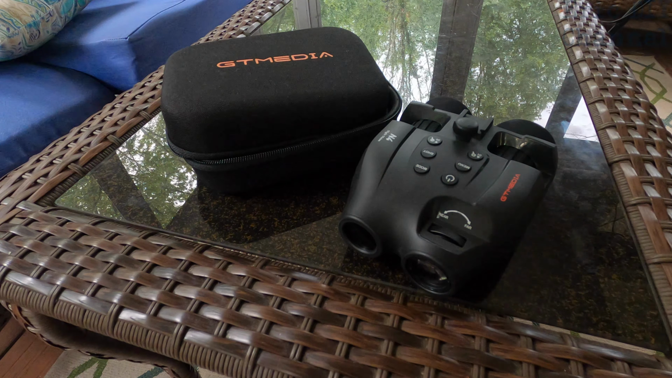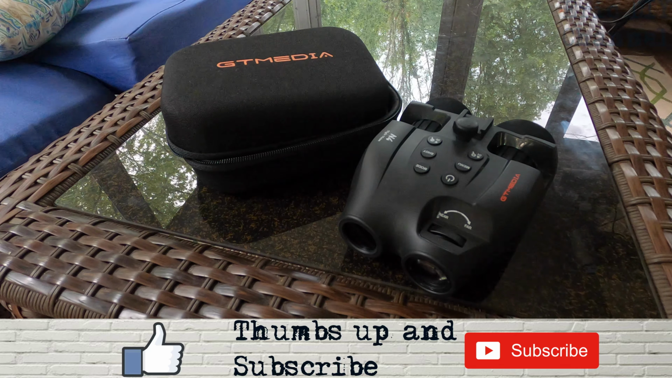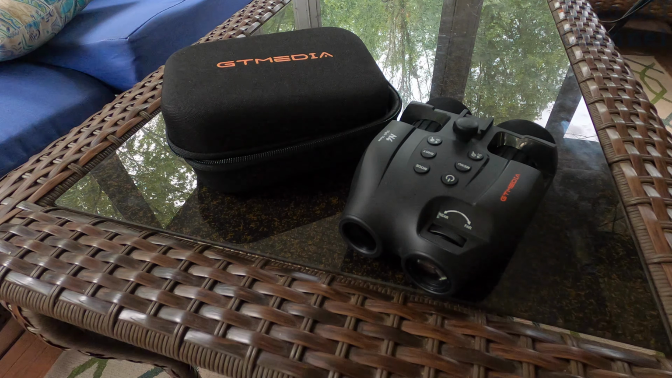Pros and cons about the GTmedia N4. I think as you can see, they're meant to be binoculars first. Pros. Binoculars, the zoom is pretty good. I like the fact that you have the head attachment, so that way it makes it easy just to wear them if you want to. Very easy to spot animals at night with the infrared. The infrared's really good, especially all the different levels that you have. I think the daytime video is decent. Again, they're binoculars first with the ability to take pictures and video, which is nice to have as an extra.